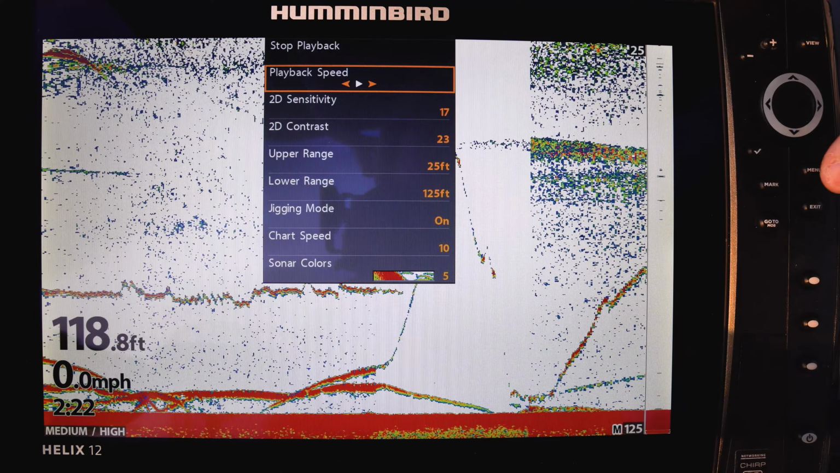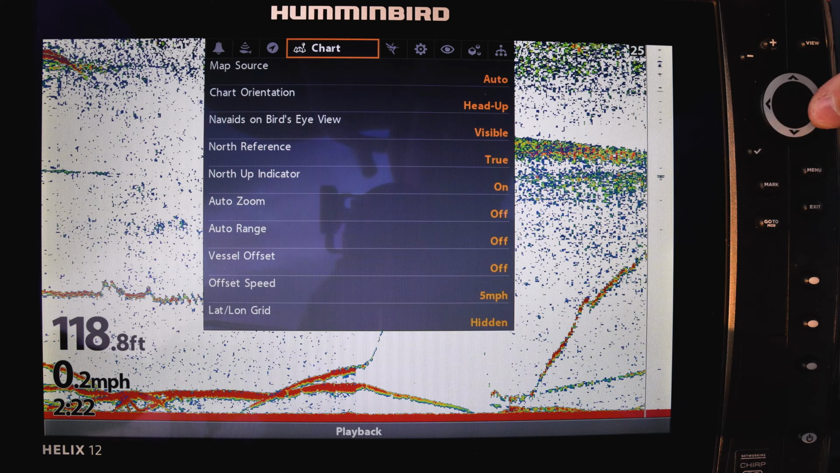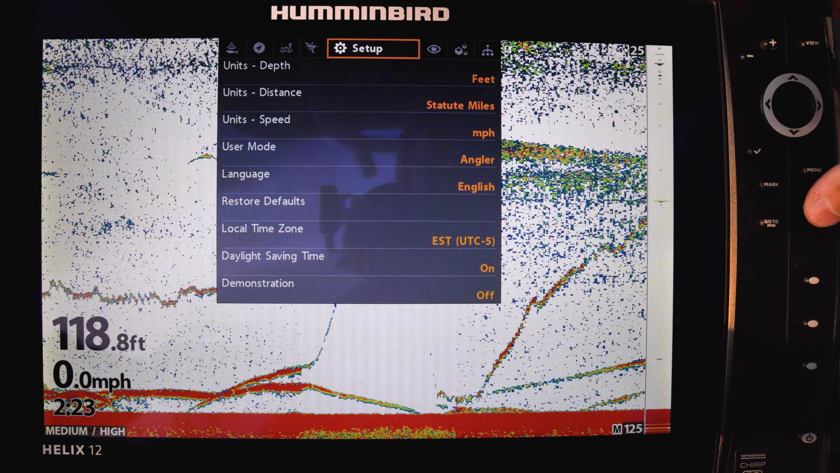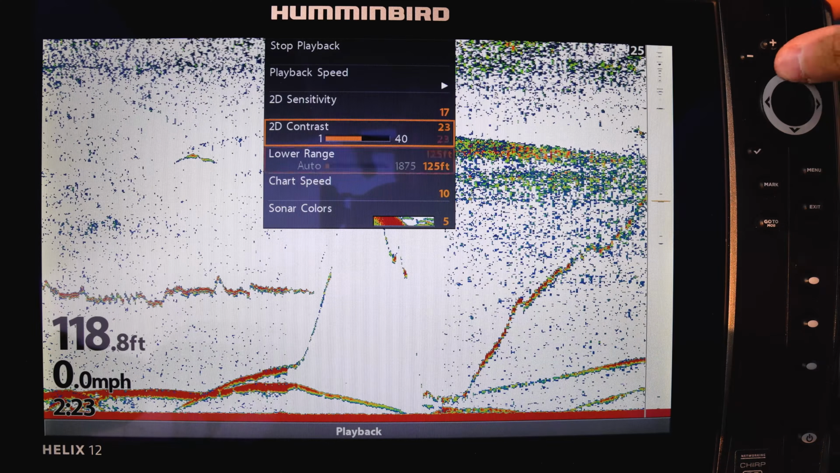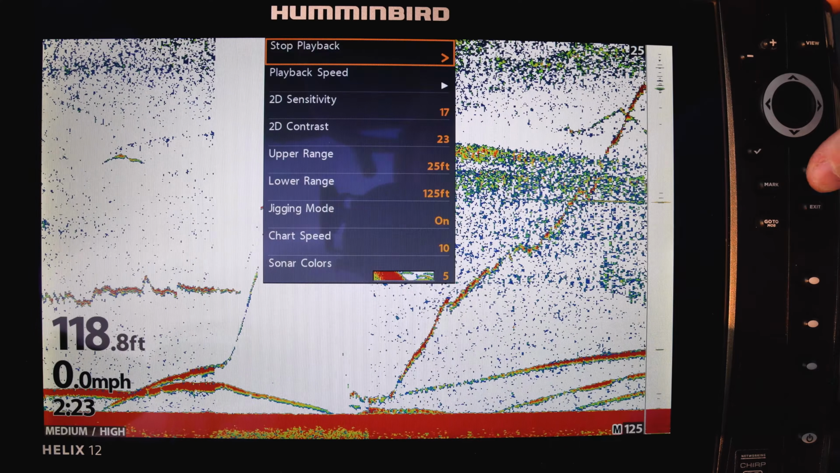Press the menu button twice and scroll over to the setup tab by hitting the right or left keys. If the user mode is set to angler, you will not be able to set the upper range on your chart. Very odd. I have no idea why they decided to take that option away from the angler mode. Once the user mode is set to custom, press exit and then the menu button again, and you will now be able to set the upper range on your chart.